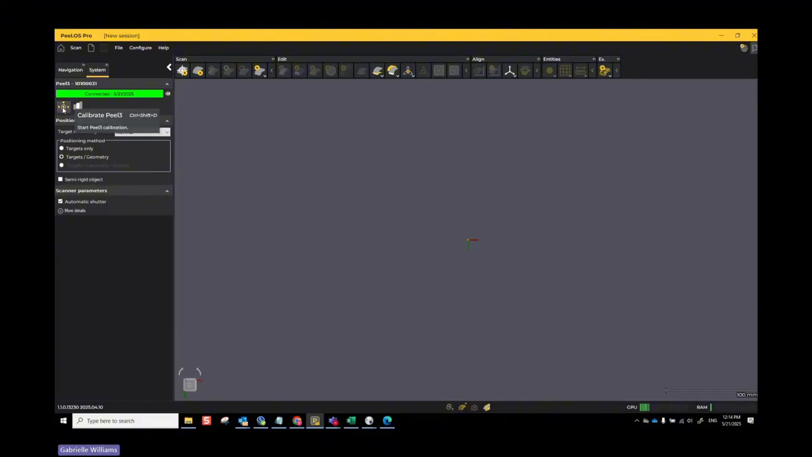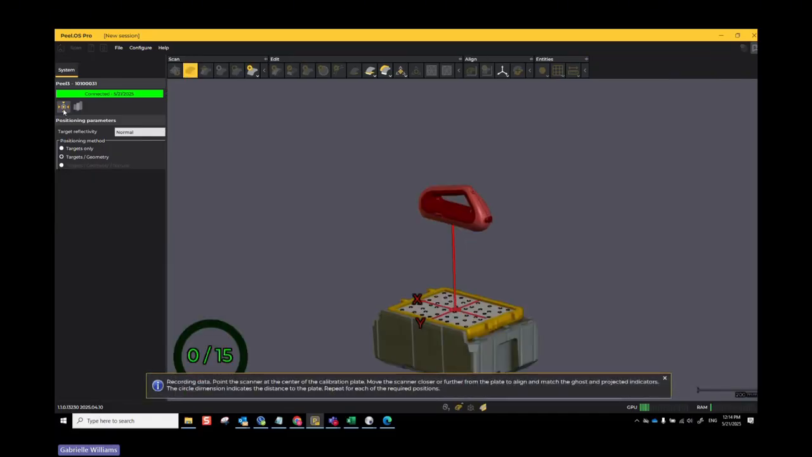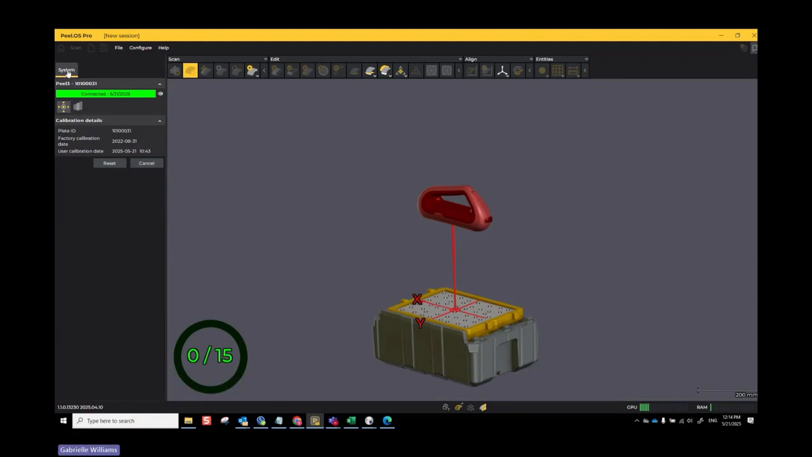So the first step is calibration. Whenever you go to a new place, you're going to want to start calibrating. You just click on this little icon right here. This is the calibrate PL3 button. And remember, I got there by clicking on the system panel up here at the top. Once that shows up, I'll see over here my image of what I should be doing.